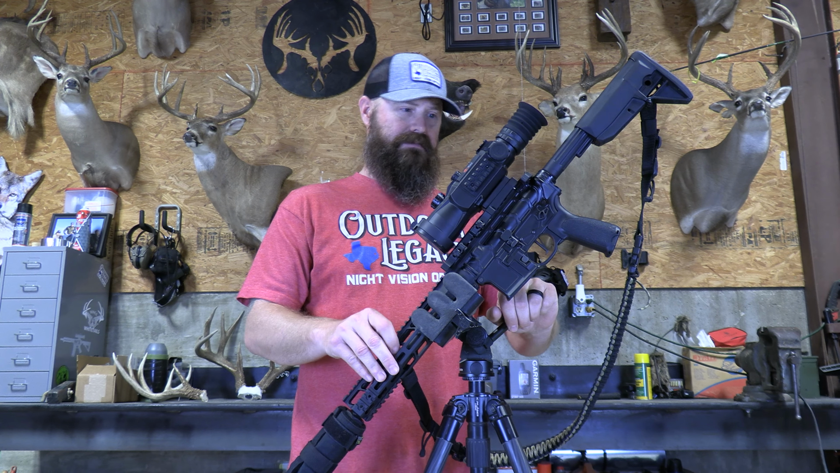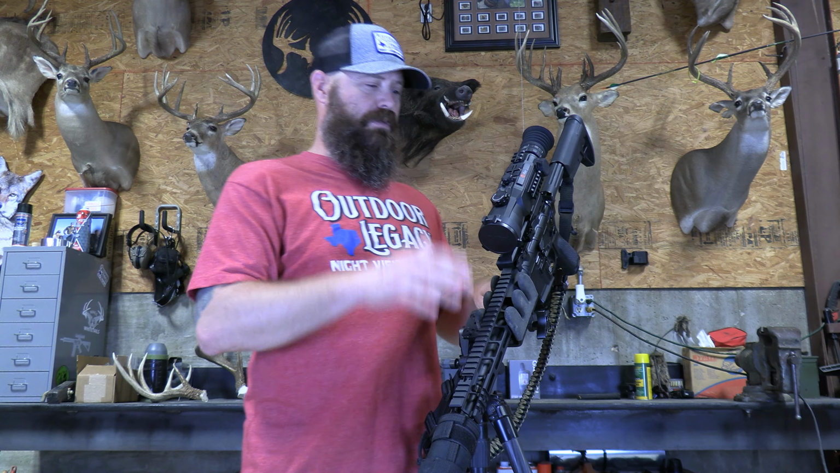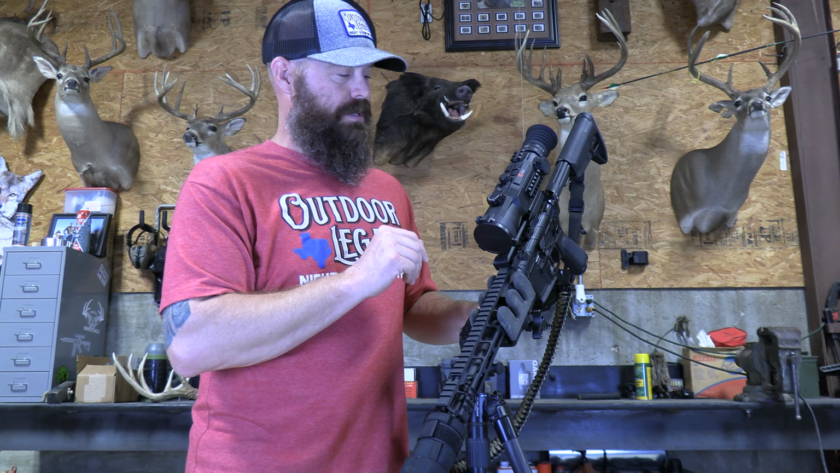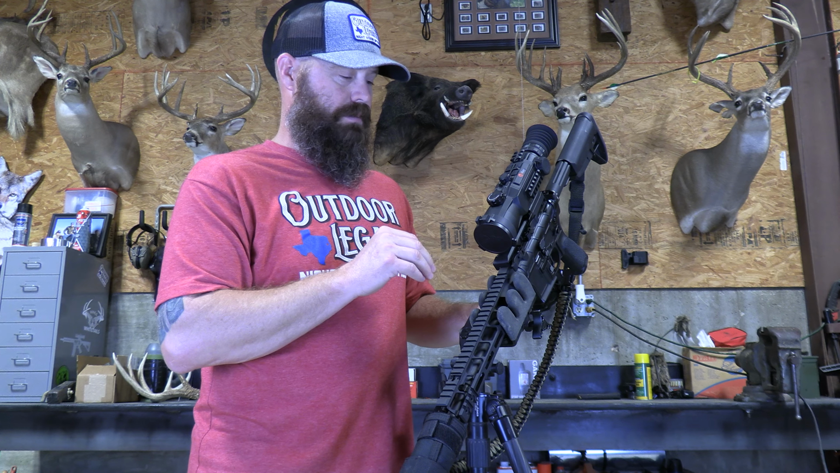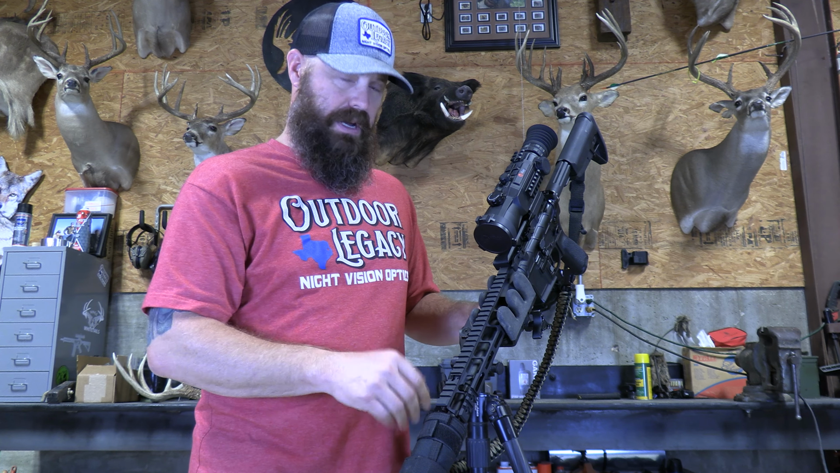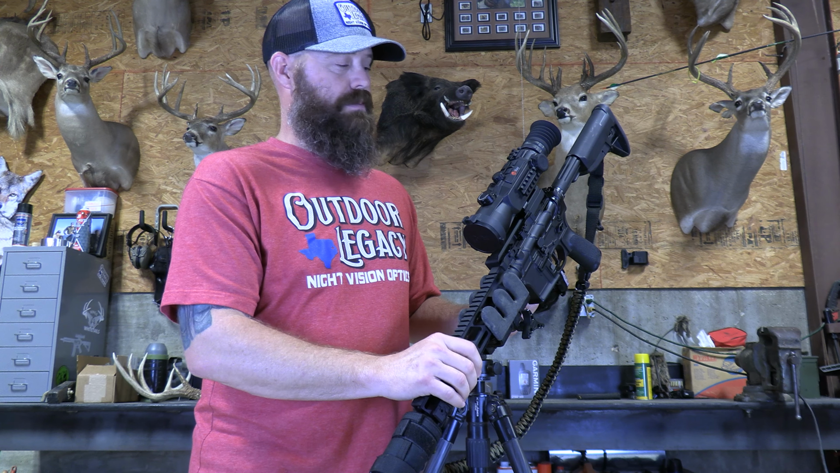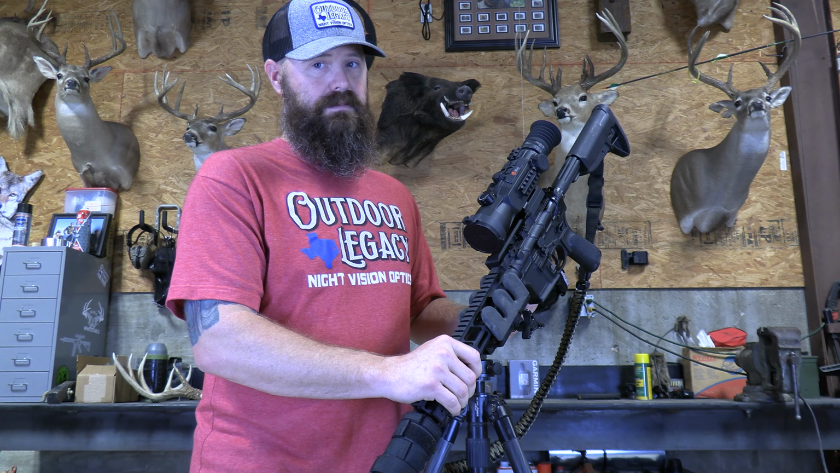That's kind of the generals. I'm going to move this closer and kind of walk through these button layouts so you can really see what's going on here. So y'all just hang with me. I'll throw a video in here, and then when I come back, we'll get a close-up on this scope and the button layout and what it does.